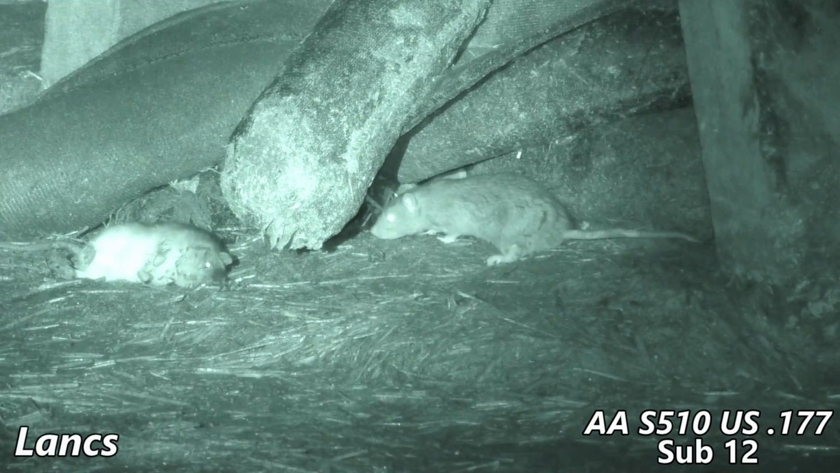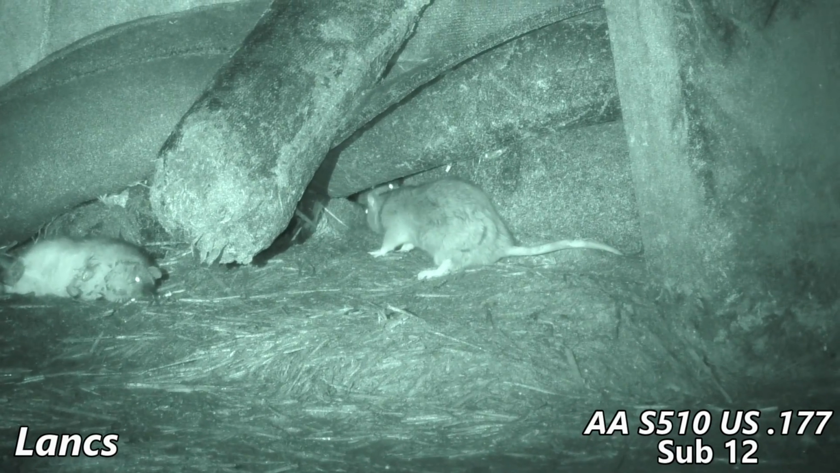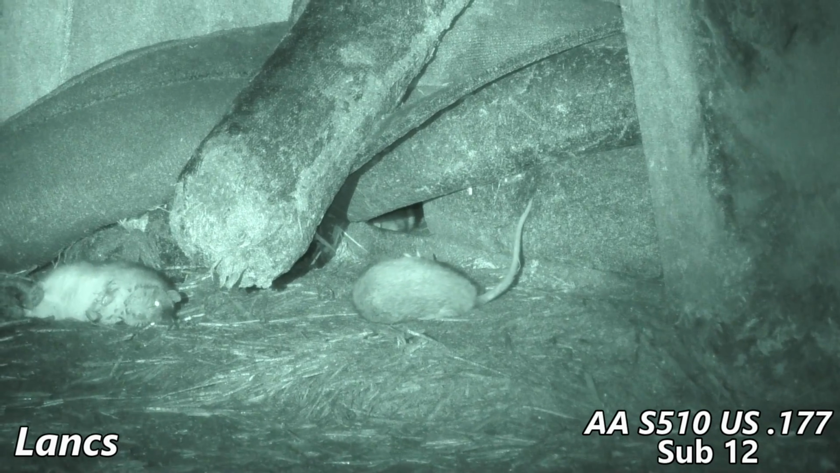After his mate had just been shot, he's wondering why his head is leaking, so he's just come to investigate. Unfortunately, he decides to join him.